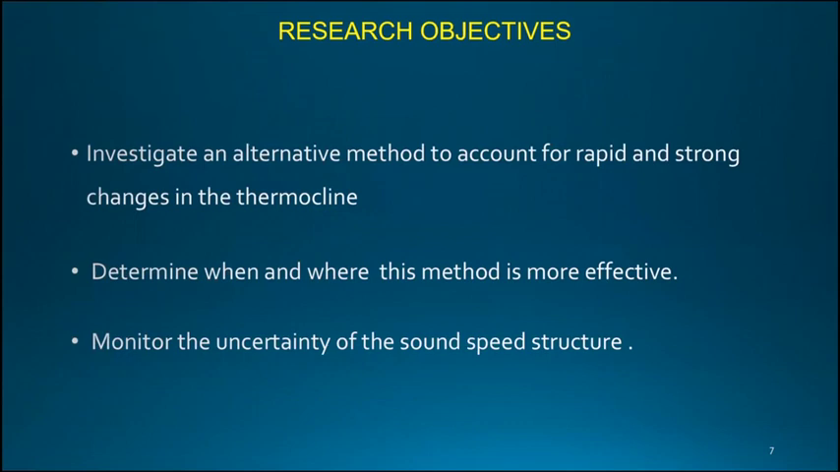So these are my research objectives. I will try to investigate a method to account for rapid and strong changes in the thermocline. I will determine when and where this method is more effective. And finally, I will monitor the uncertainty of the sound speed structure.